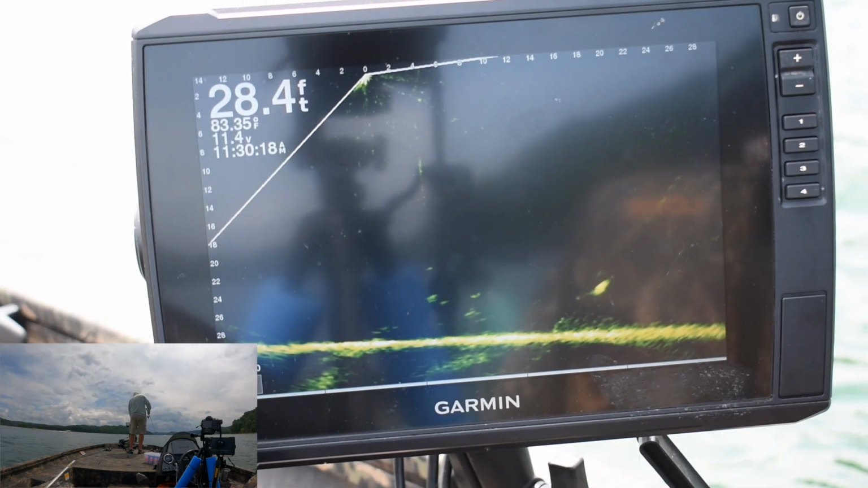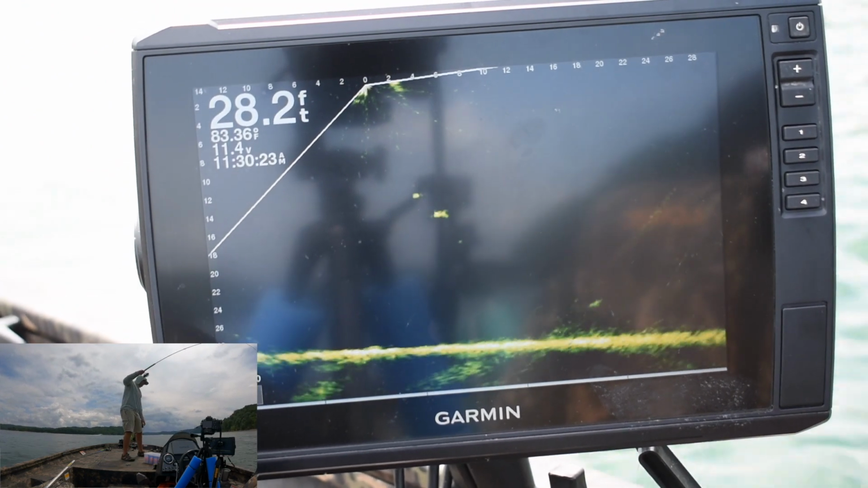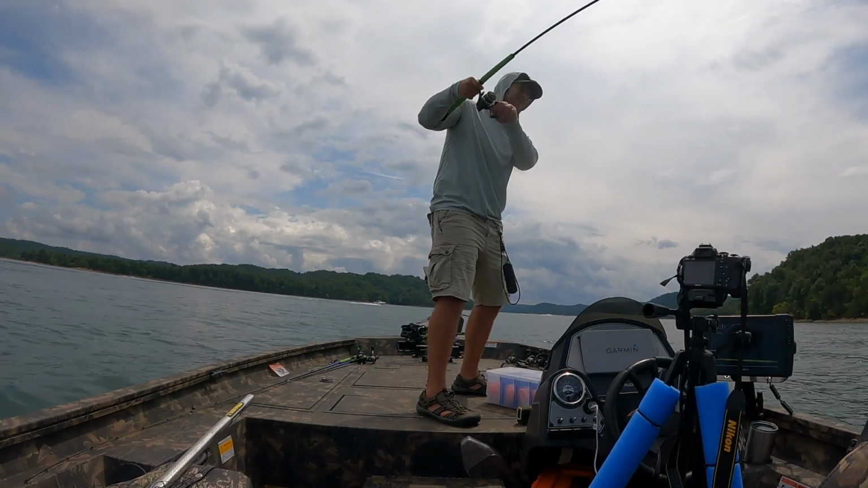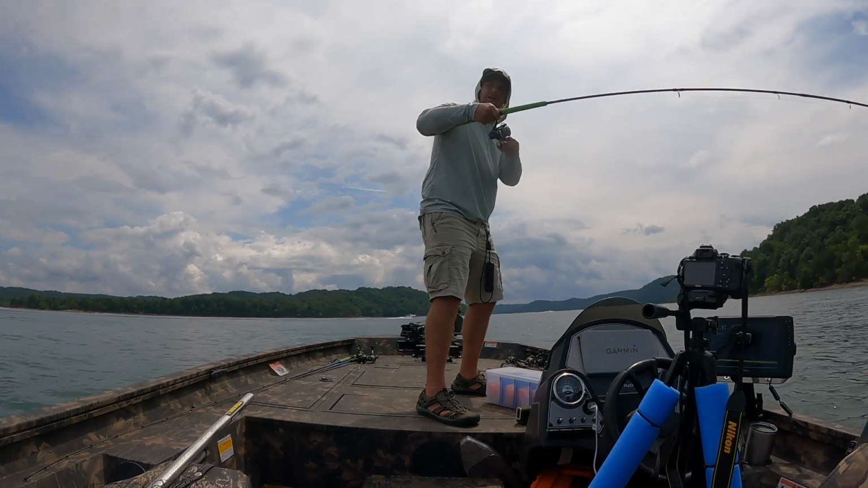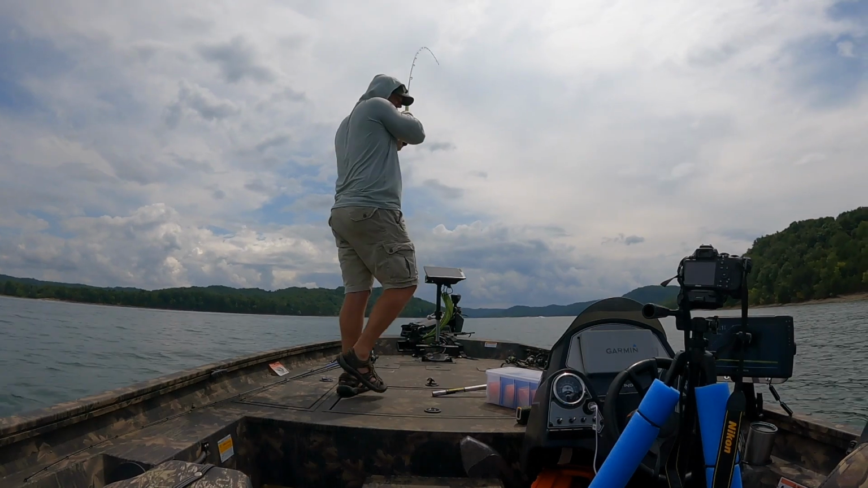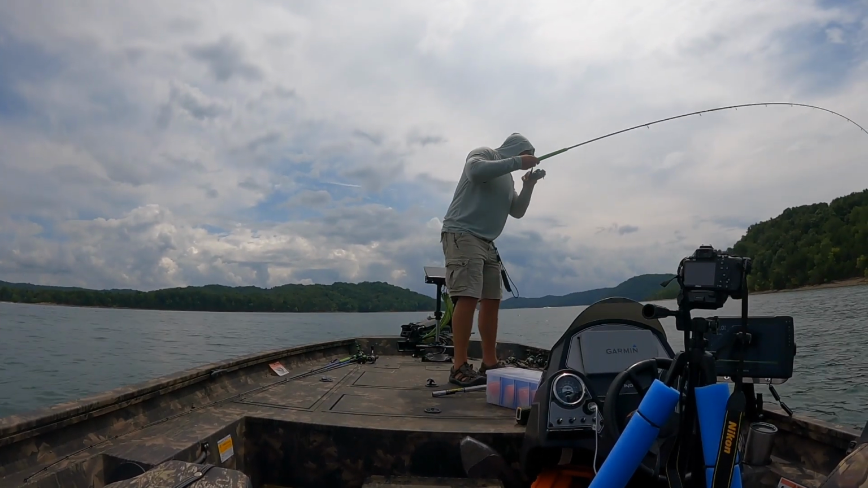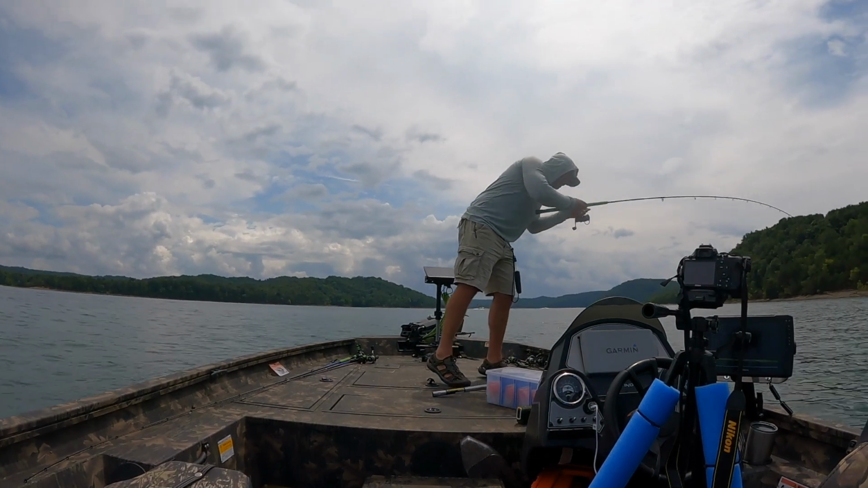I'd already tried casting. I caught a few. There he is. I'd caught a few, and they just weren't, they just, another one of those days. They just weren't wanting the bait coming horizontal. They wanted to look at it sitting up above them. As you saw with that one, I had that bait presented there to those fish for quite some time.